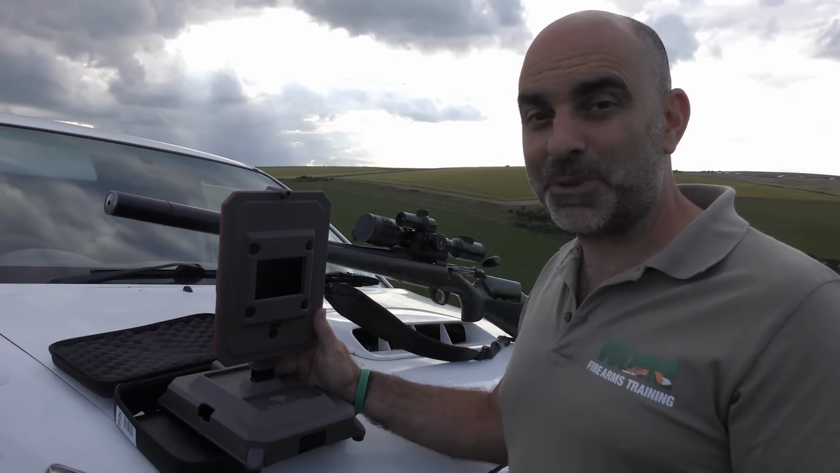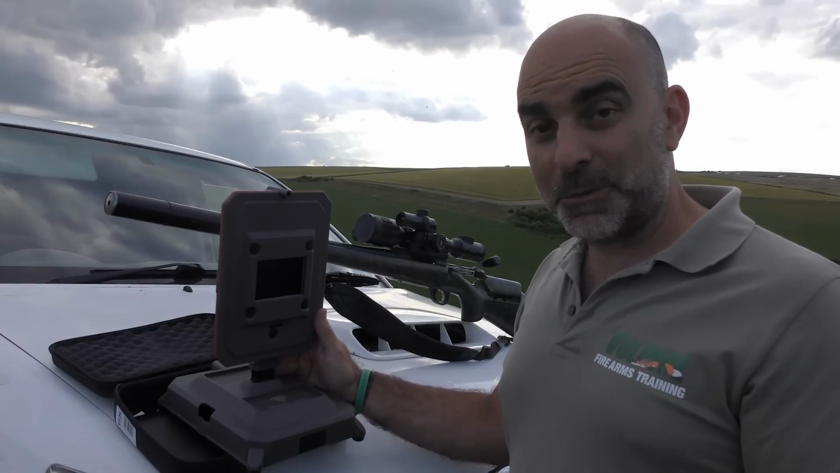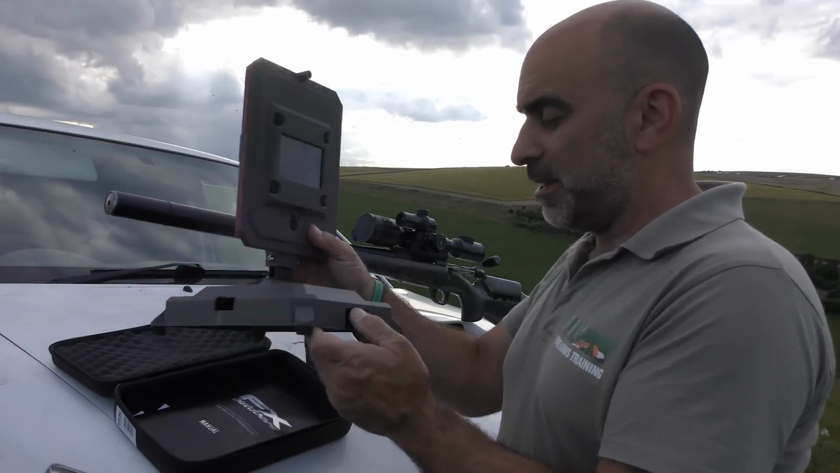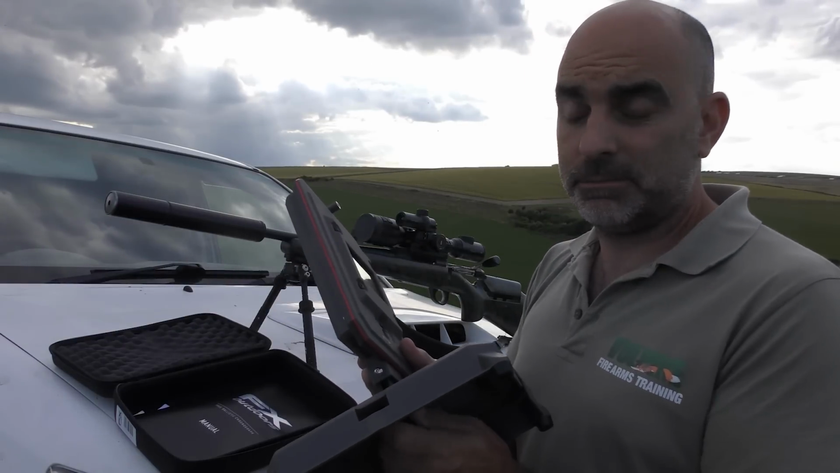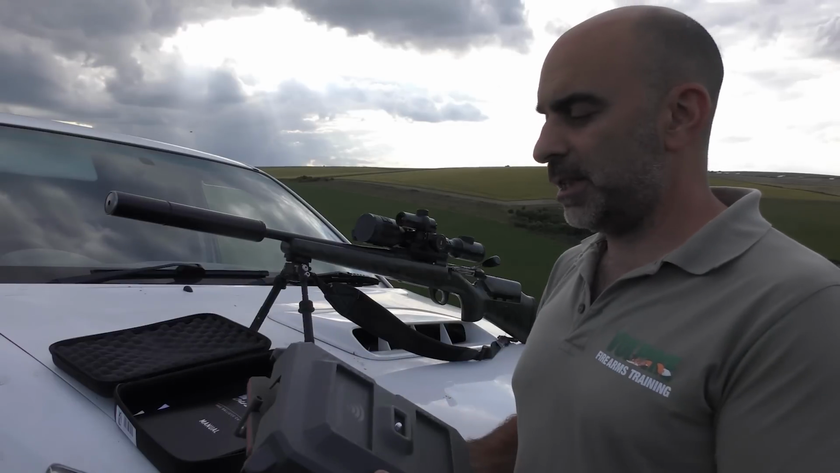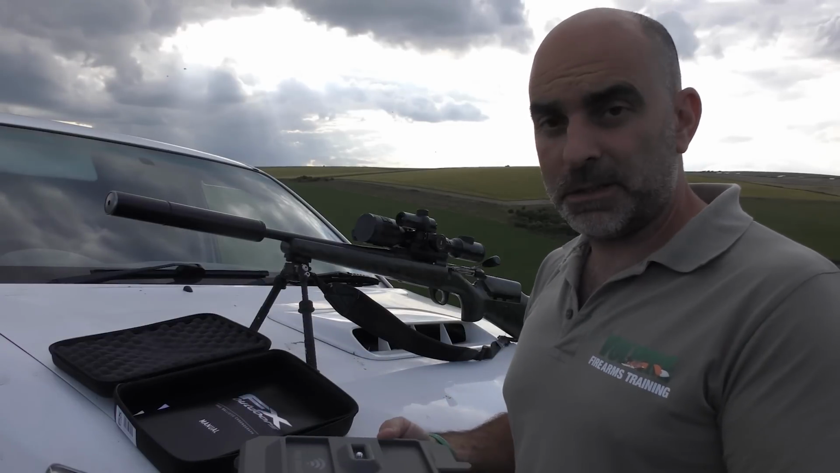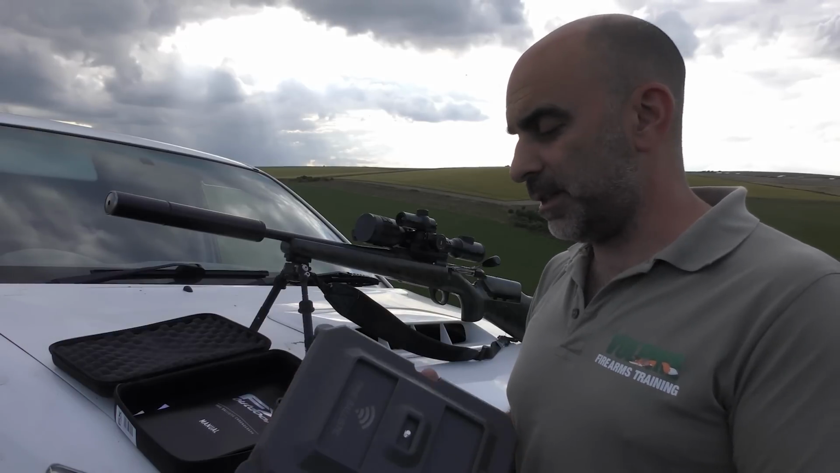I'm really looking forward to having a play around with this. If it does everything that it says it does, then it's going to be a pretty impressive bit of kit. It's not a cheap bit of kit, mind you. It's about 900 quid, but at the end of the day, if you're doing this sort of thing seriously, then a decent chronograph like this is well worth having.